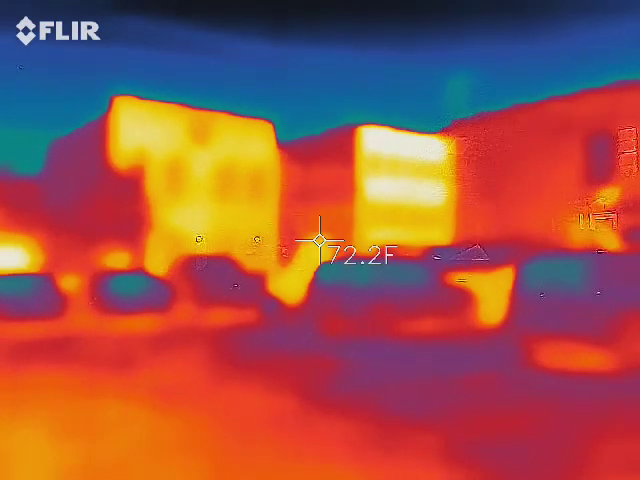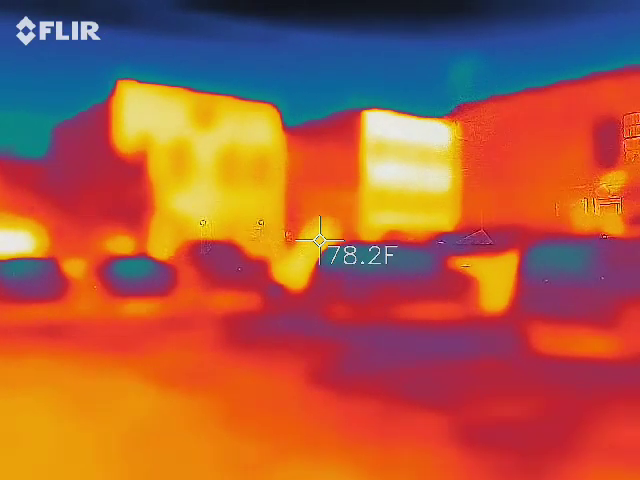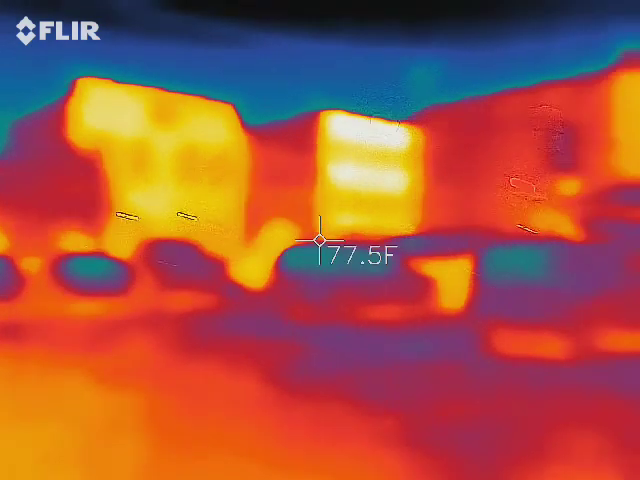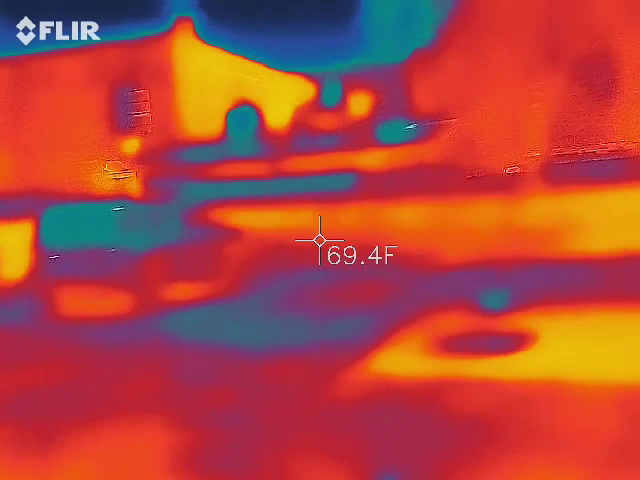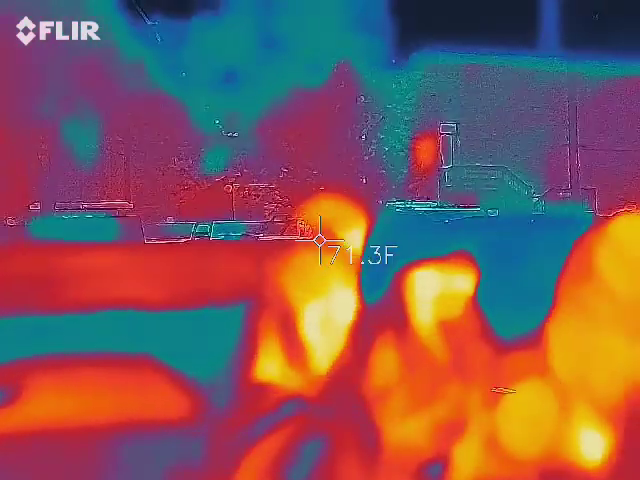How do I know they were dead? They were black in color, and there were people in view. That's why I told Sam to always keep the person in view, so we have a point of reference of temperature. There's no way those people were 20 degrees cold if they were alive.